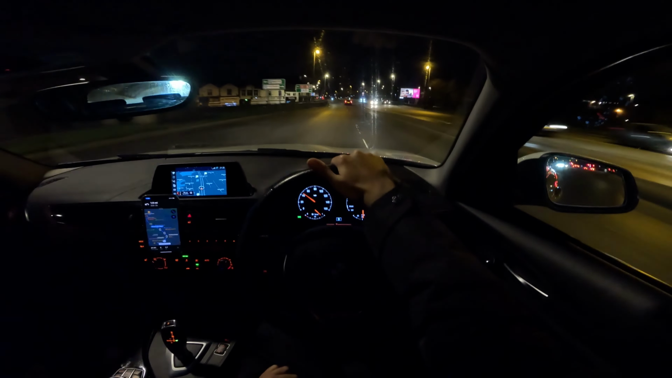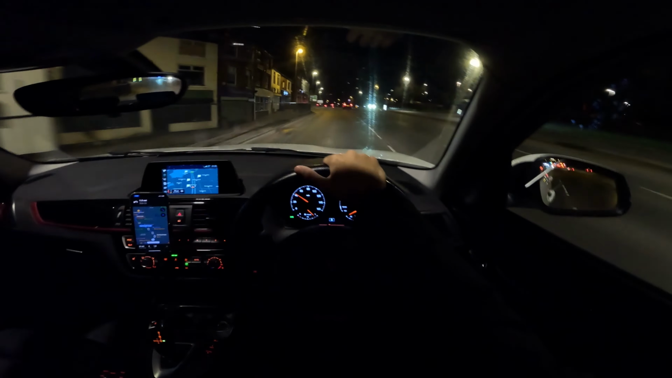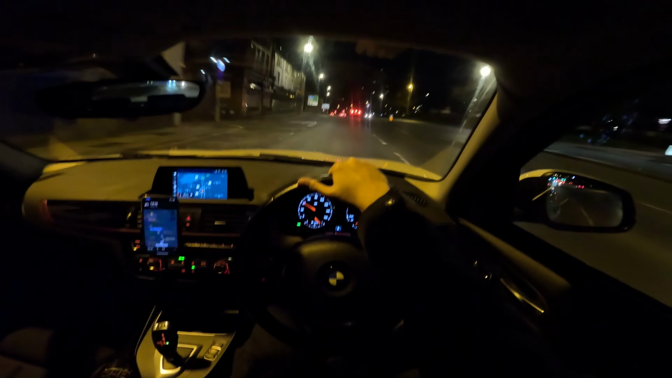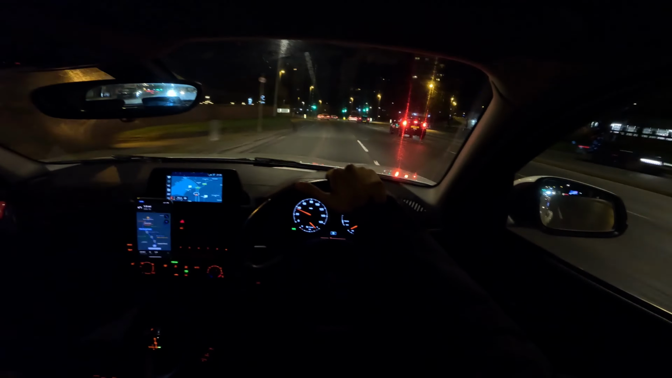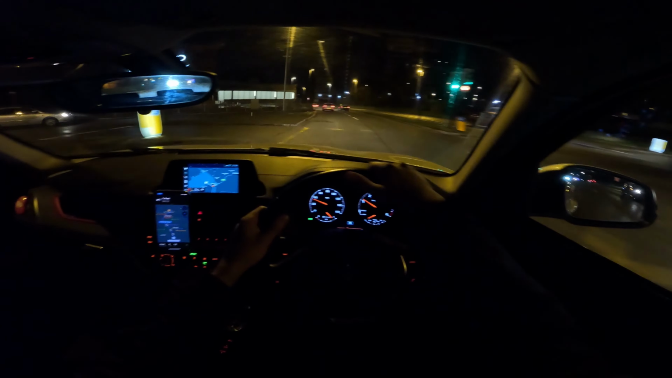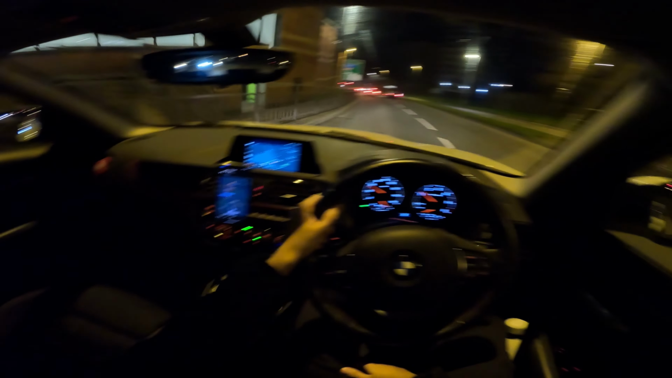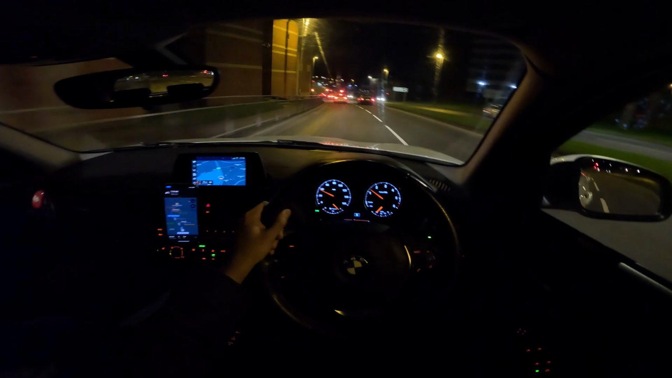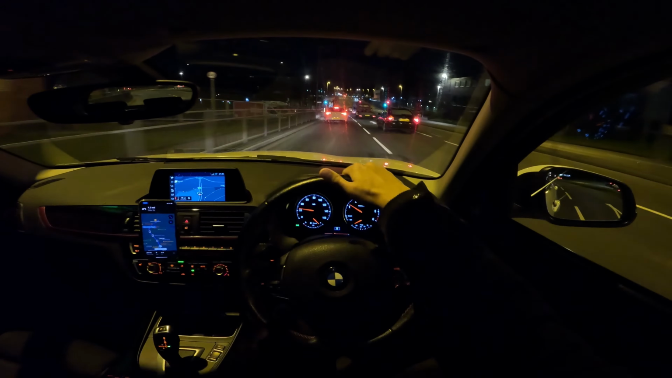But as you can see, it's a nighttime POV. I've got a mad story for you guys, but I feel like I'm not in the flow of my driving yet. I just want to get in the flow. This is the way I go to work, by the way. I should not be outing my... I mean, you won't know where I live from that, but this is the way I go to work in the morning. So this is a route that I should be familiar with.